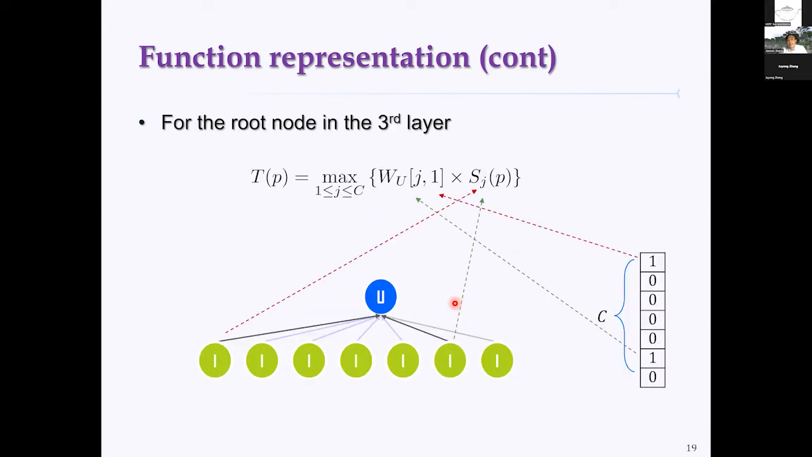For the third layer, there's only a single node called the root node. So we use P as the occupancy function for the root node. T stands for the third layer. And T actually represents the occupancy function for the final object, the overall object.